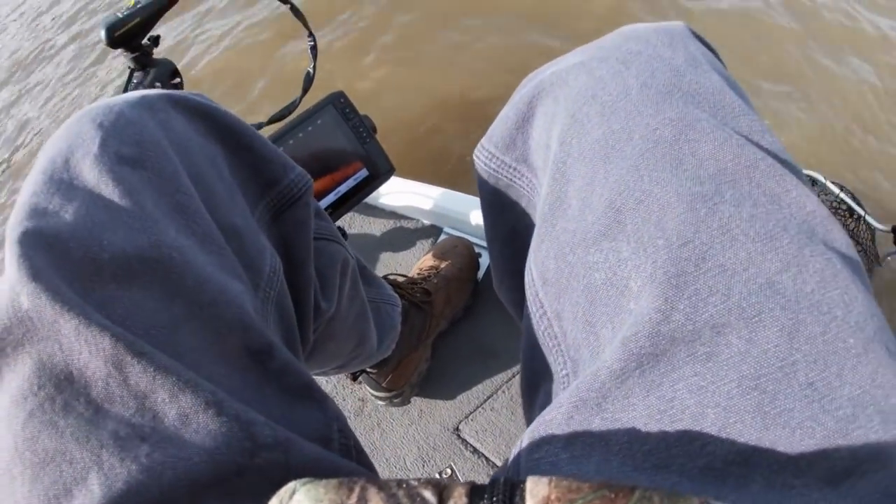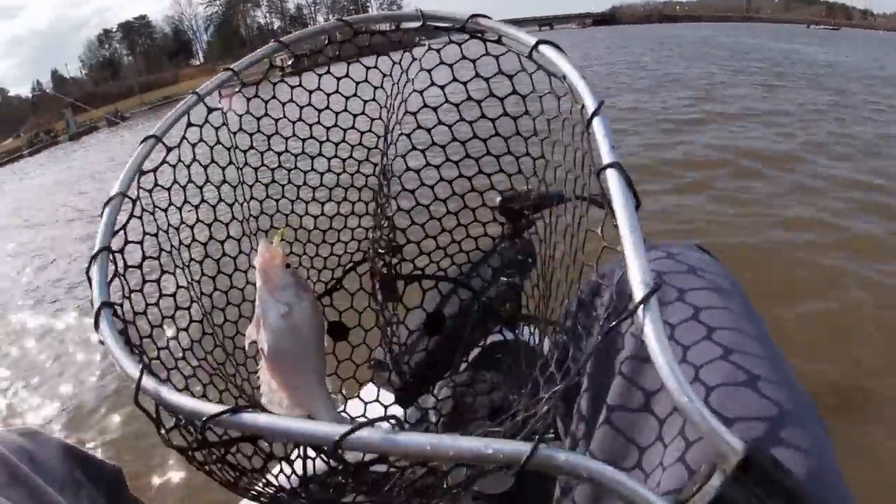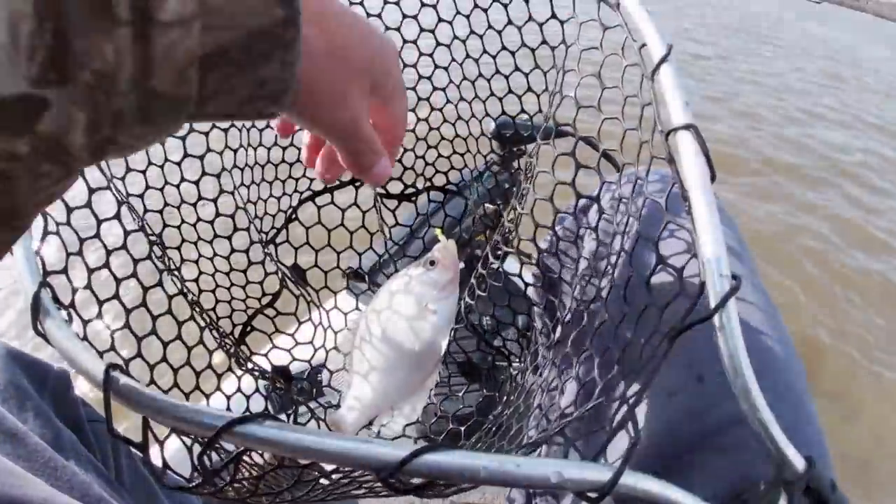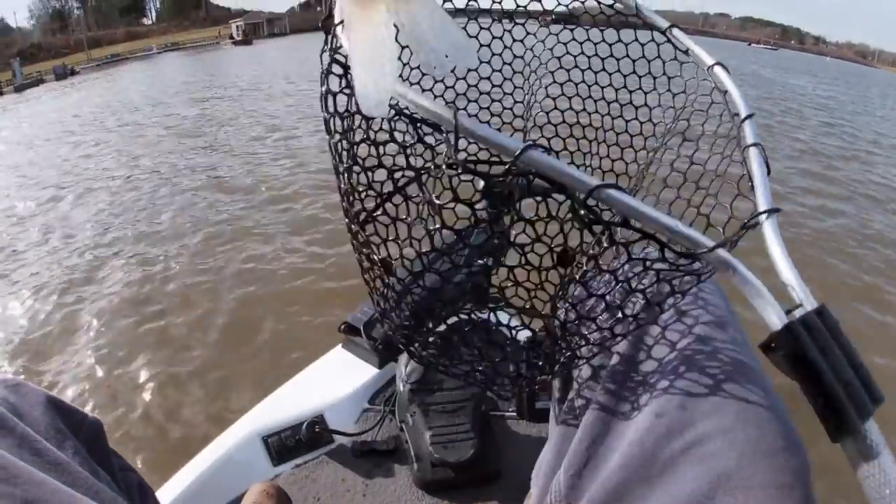Look at that. Oh boy, I missed him. Yeah, now that is a crappie. That's a slab daddy right there, y'all. Good gracious, look what that boy done found. Somebody wake up Bubba, because he ain't seen nothing like this before.